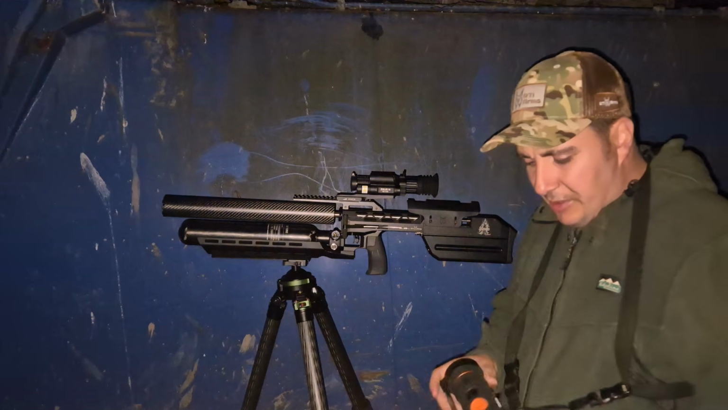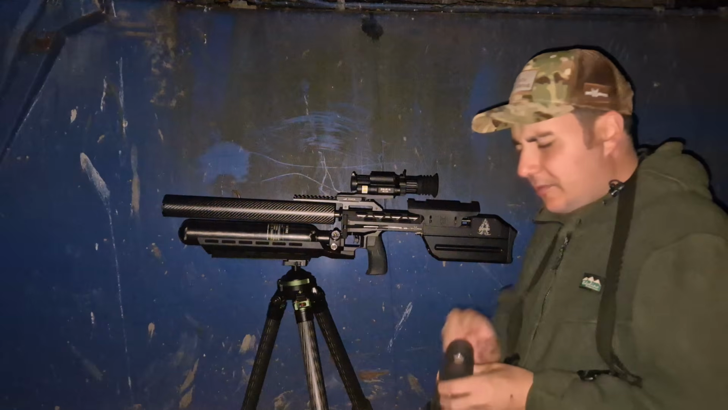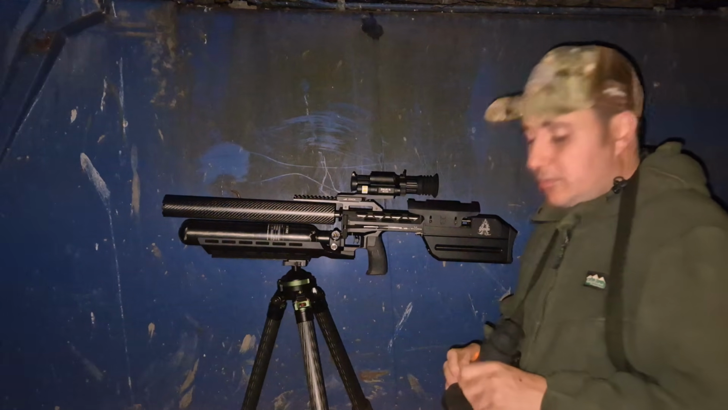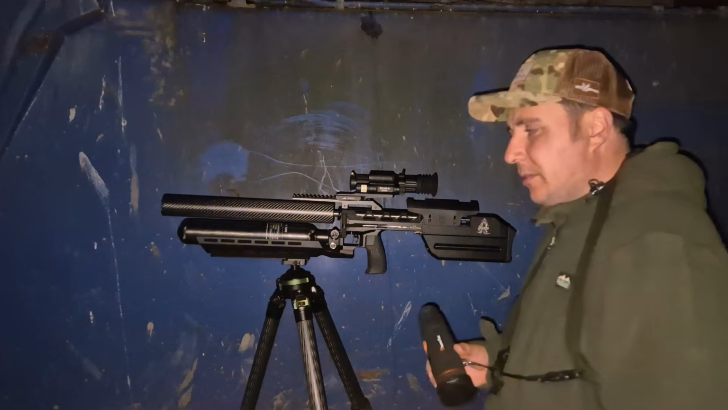Spotter is a Thermtech Wild 650. Absolutely fantastic spotter. Fantastic. The attention to detail for close and medium and long range. Fantastic spotter. So, less talking and let's get into action.